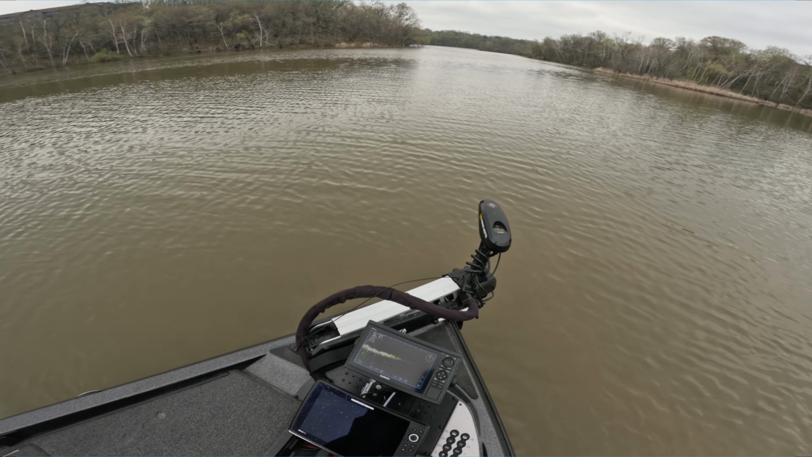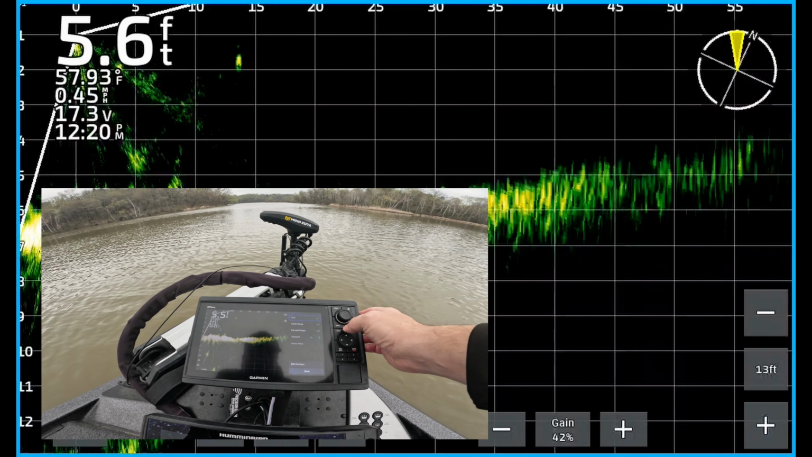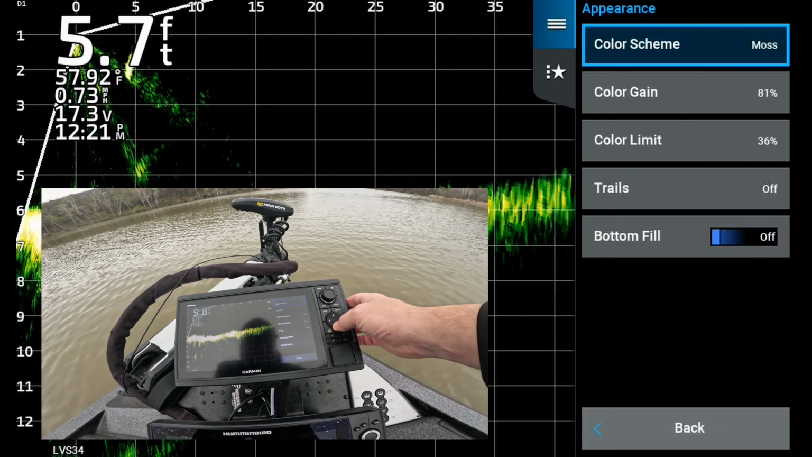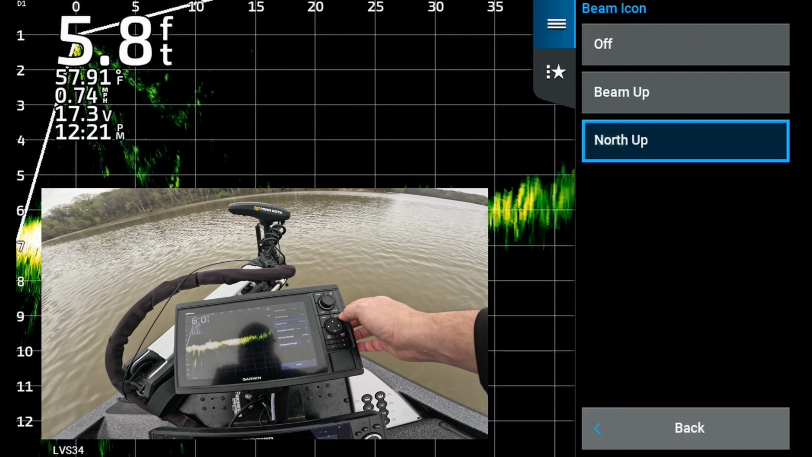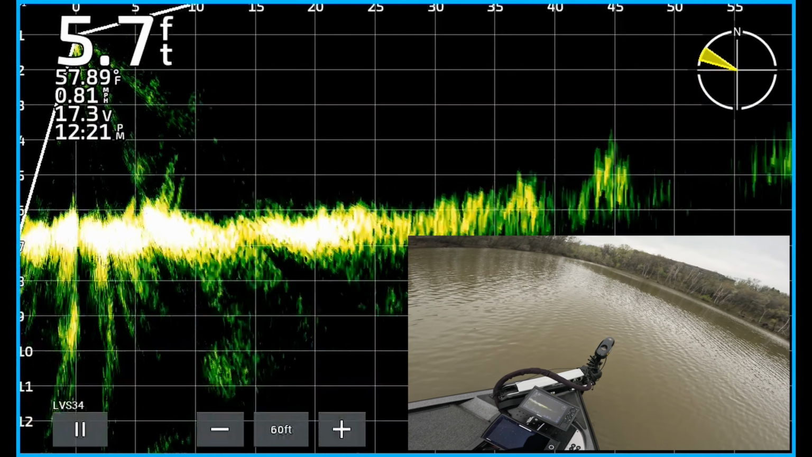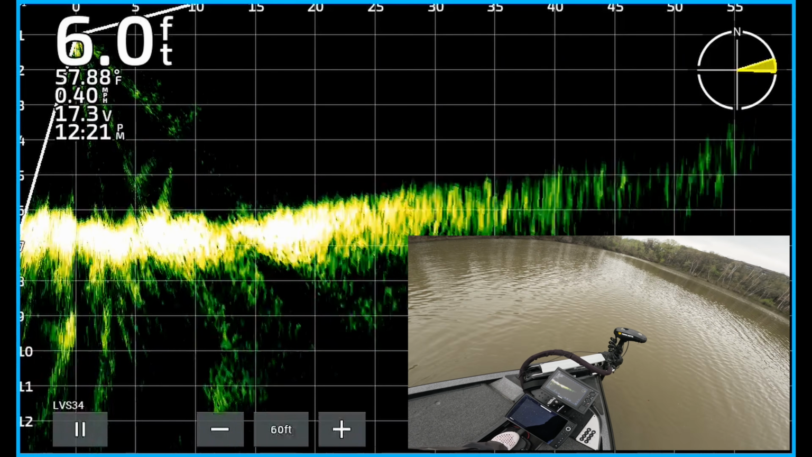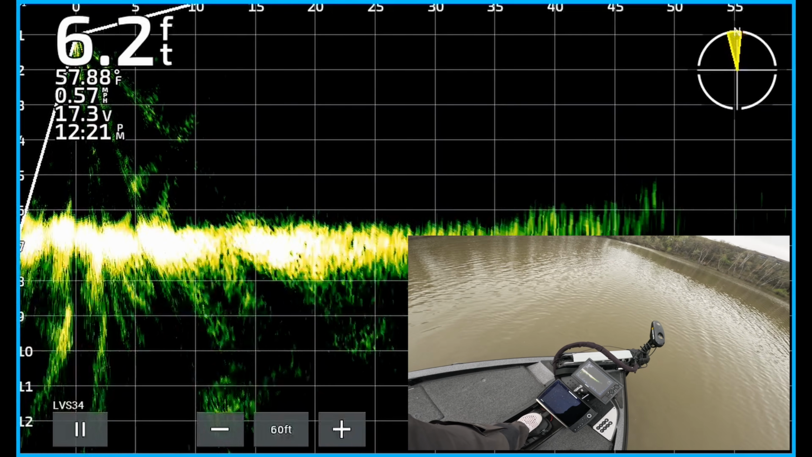I think I want to change that. Now it's beam up. I think I want maybe north up. Let's see what that's like. Not that one. All right, so now it turns with my trolling motor head. Now when I'm staring at my screen, I know where my trolling motor is pointed. I don't necessarily have to look up where my trolling motor is. It's just another little indicator to better understand what I'm doing with my Livescope as I'm looking for things.